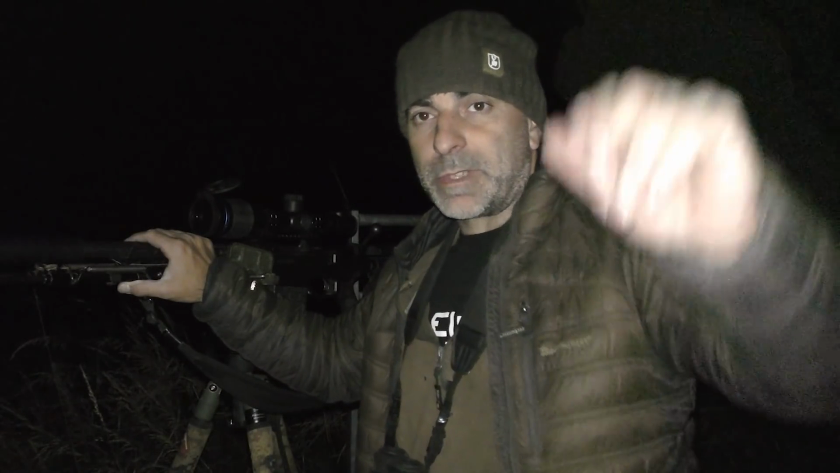So I was just about to go and pick that first one up, glanced around with the thermal, and there's another one coming across the bank just to the left of me. Hopefully I got that on the scope. Hopefully I recorded it. I think I pressed the button, but I'm not entirely sure. I'm getting a bit tired, so that's my excuse anyway.